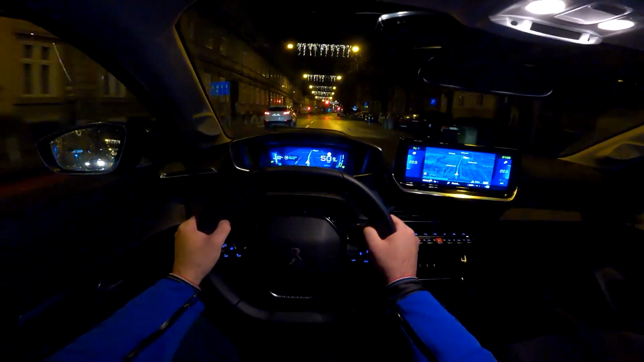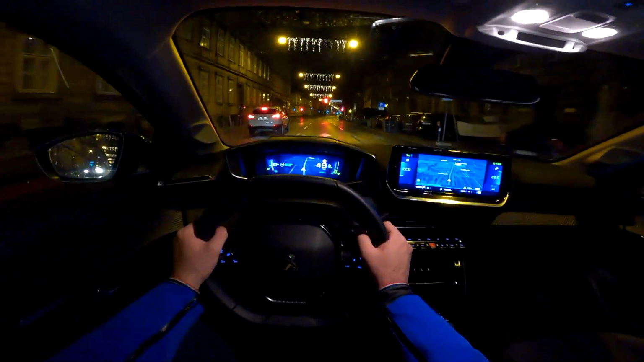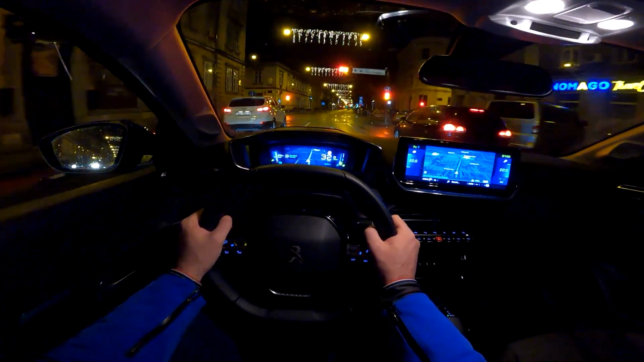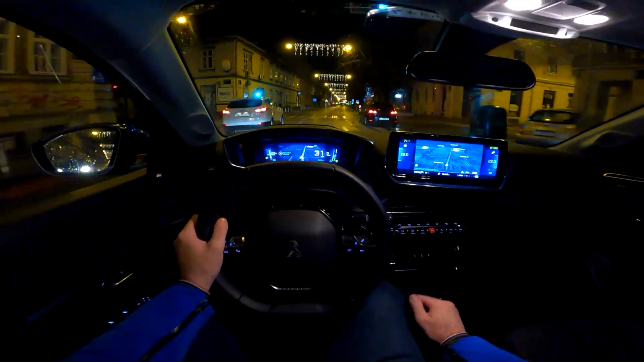It is very nice and quiet in here. I do enjoy it. Tell me in the comments what are your impressions on this electric Peugeot.